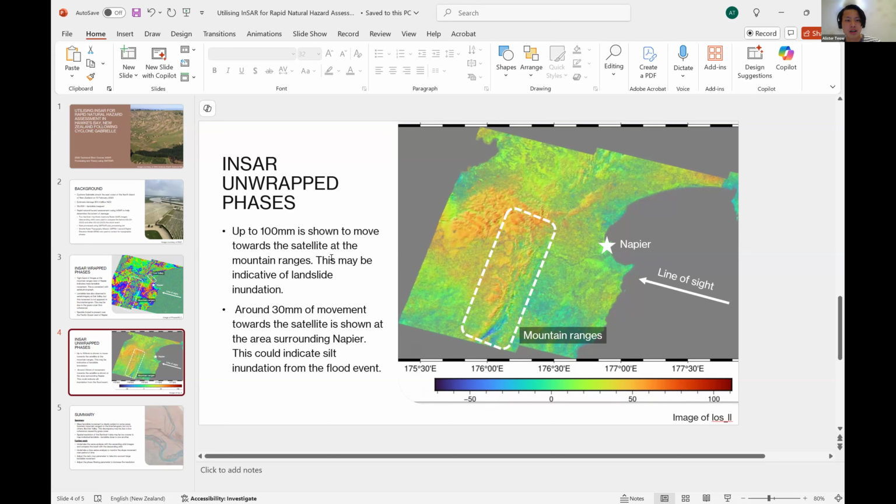In the mountain ranges, where the landslides are, it's 100 millimeters. I would tend to expect a lot more inundation, a lot more debris. I was expecting within the meter range for this region here.